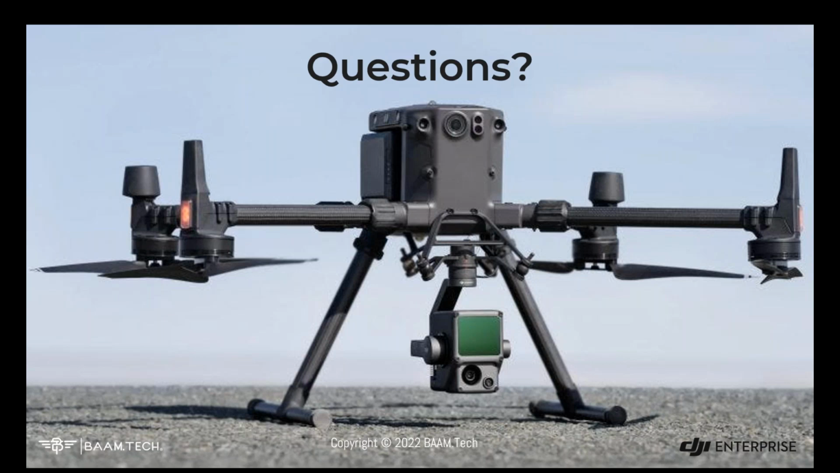Definitely. Let me see. We do have more questions. I think this one's for you. Is there any effect on accuracy between single, double, or triple return modes?